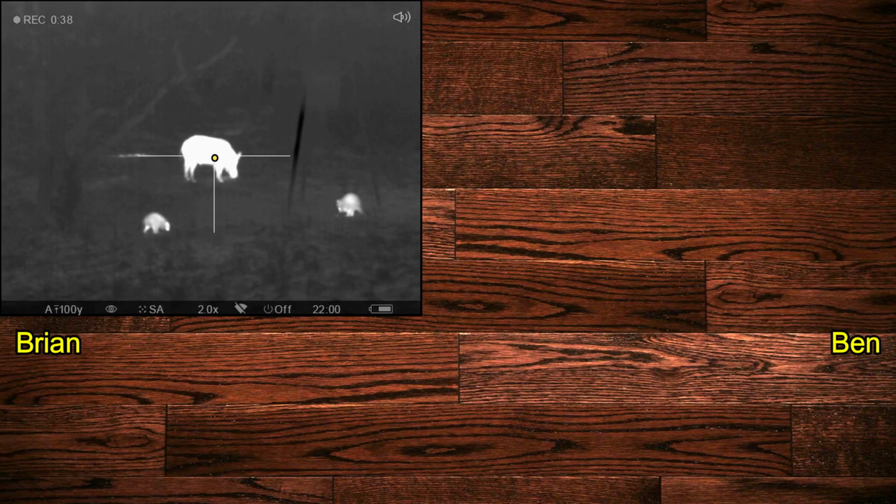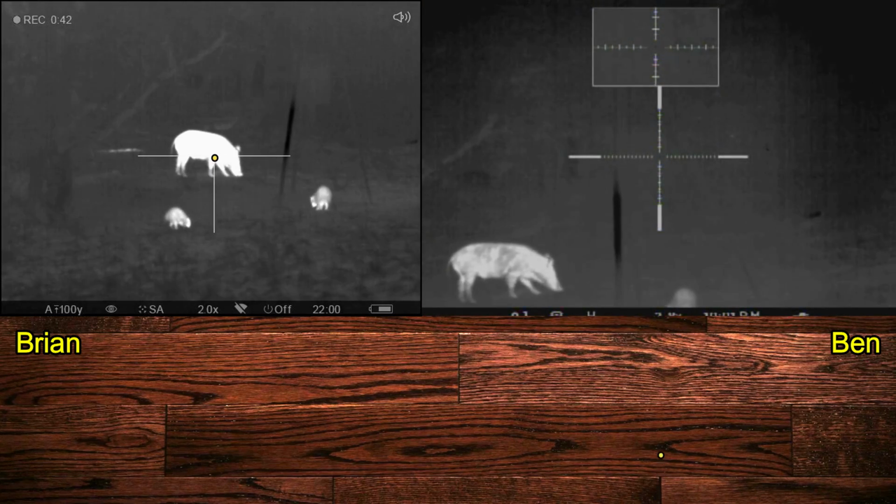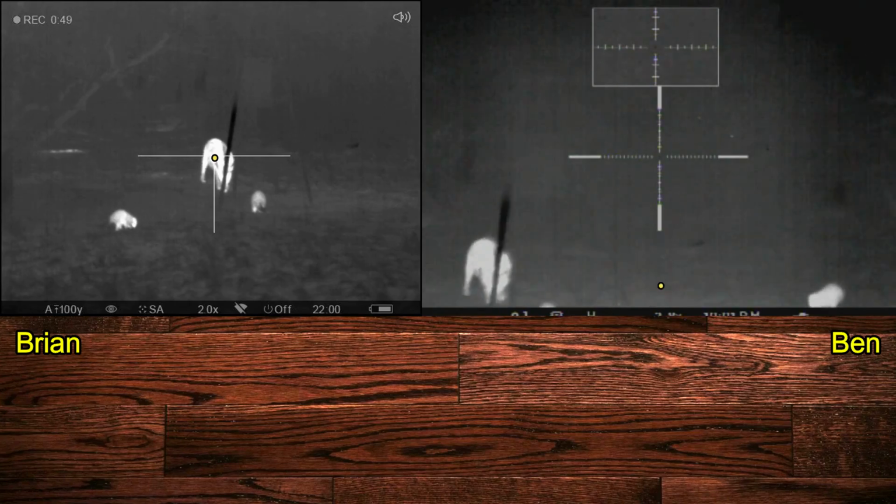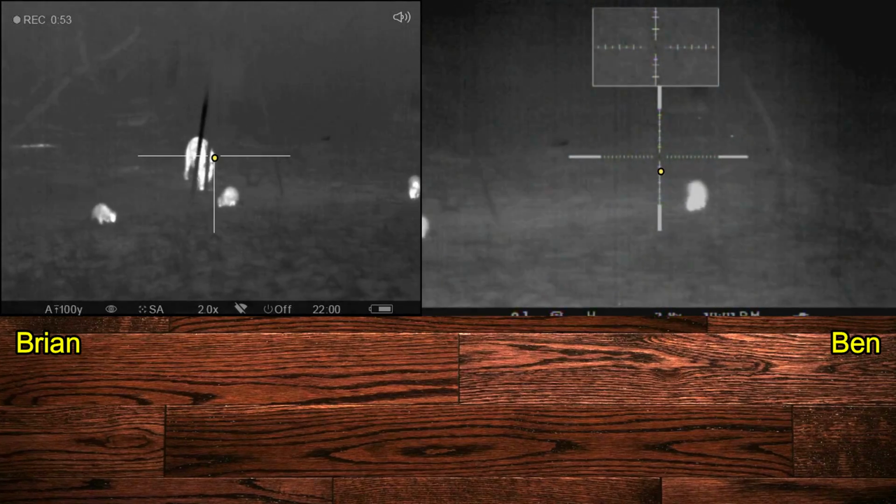After the turkeys had come in, the feeder had gone off, and so the hog is eating on the corn that's on the ground, as are the raccoons and the deer that were there before it. Ben's now got his rifle up and on, and I'm adding an aiming dot to his screen as well so you can better see where he is aiming.